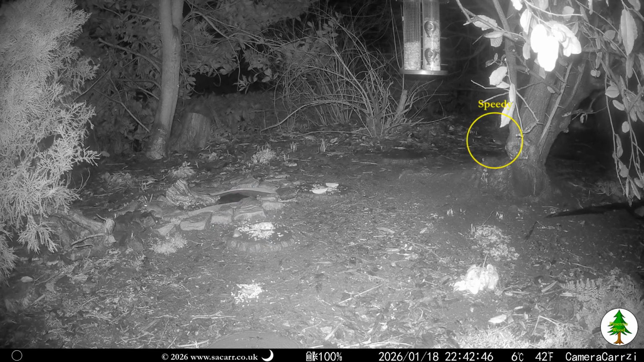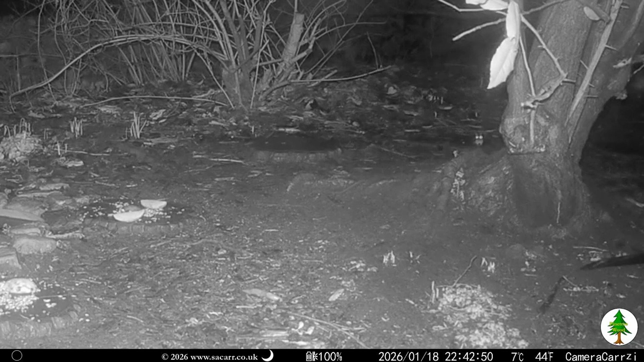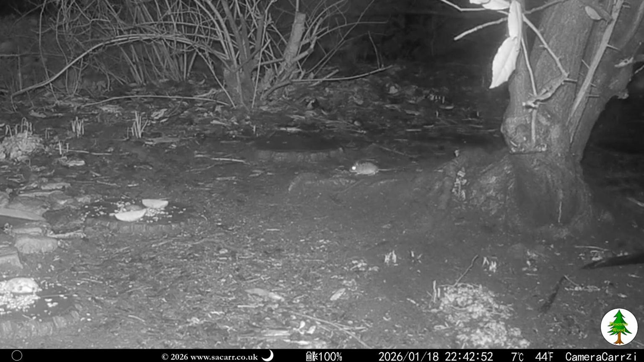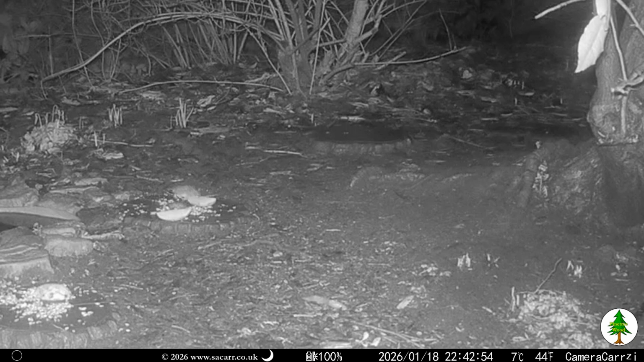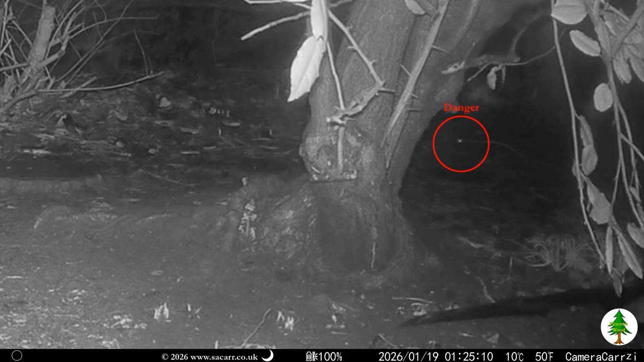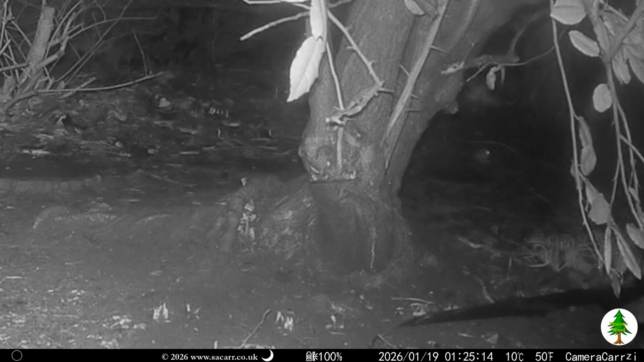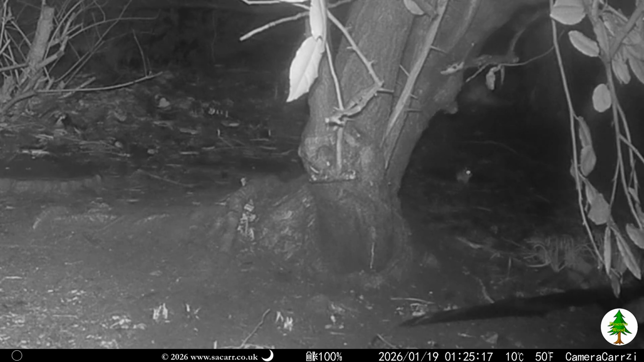Jerry and Speedy were the last action for the 18th. Danger Mouse was out at 1:25 on the 19th. He seems a lot more cautious than the other mice.